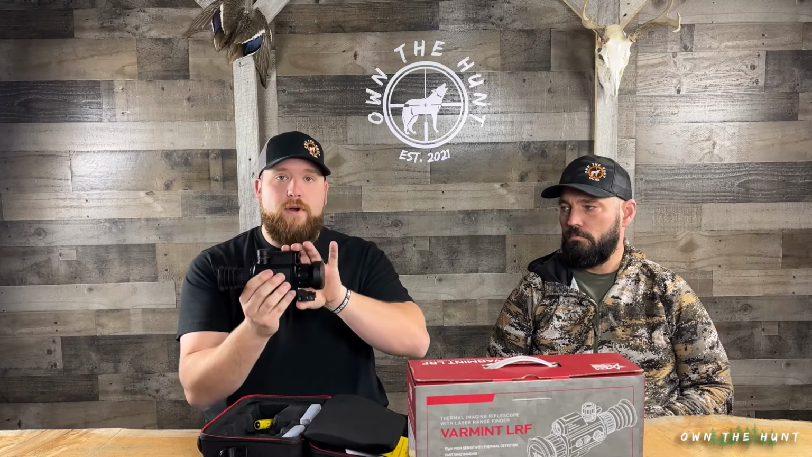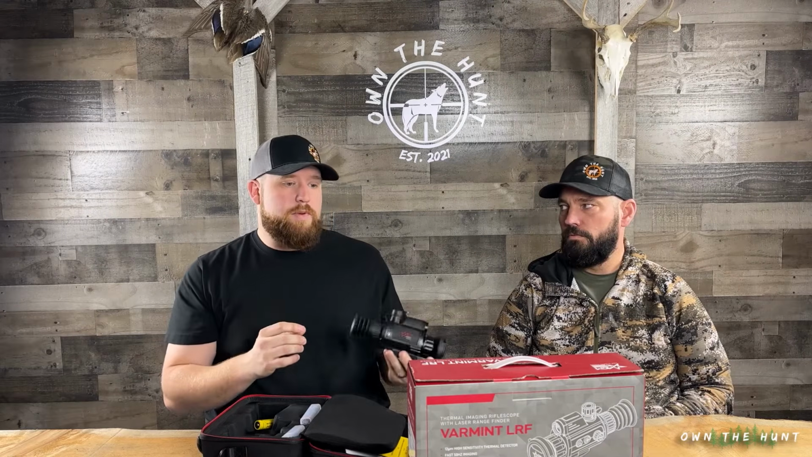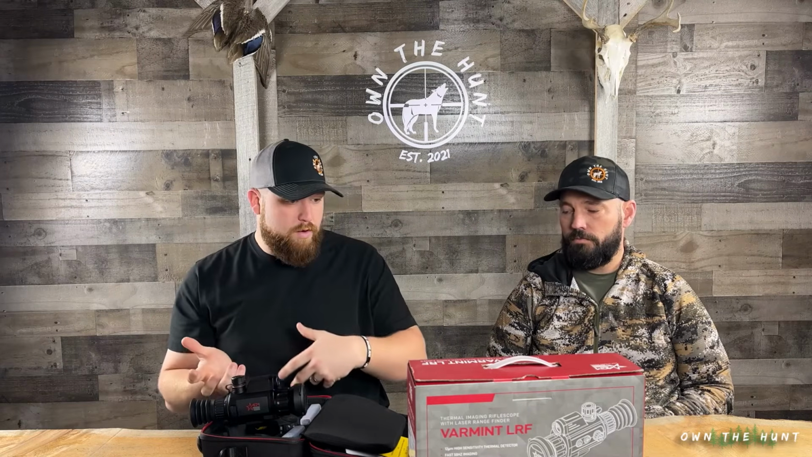And what that means is a difference in base magnification. So this is a 4.5 power base mag. The 35 is a 3 power base mag. Tell us about your experiences with the difference between the two and the types of hunting we do and how it would benefit someone or not benefit someone. Okay, so here in Maine, it tends to be tight cover. We have some bigger open spaces, but I found that the 4.5 was too much for me.